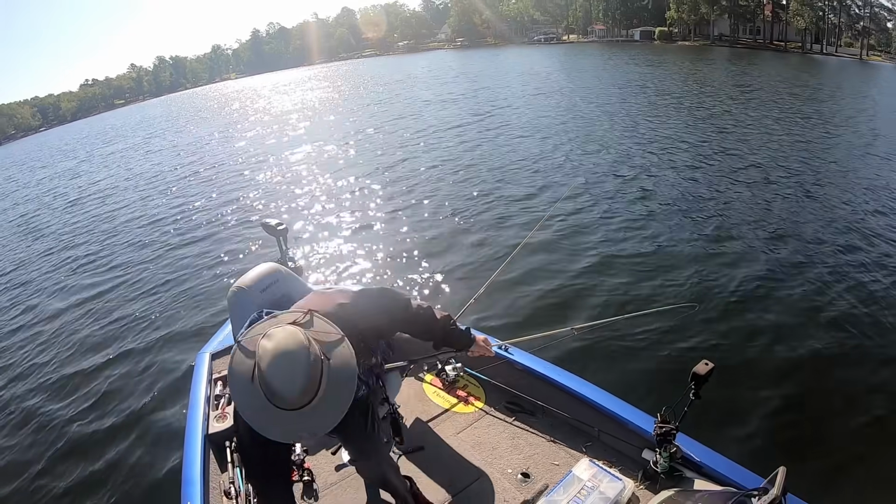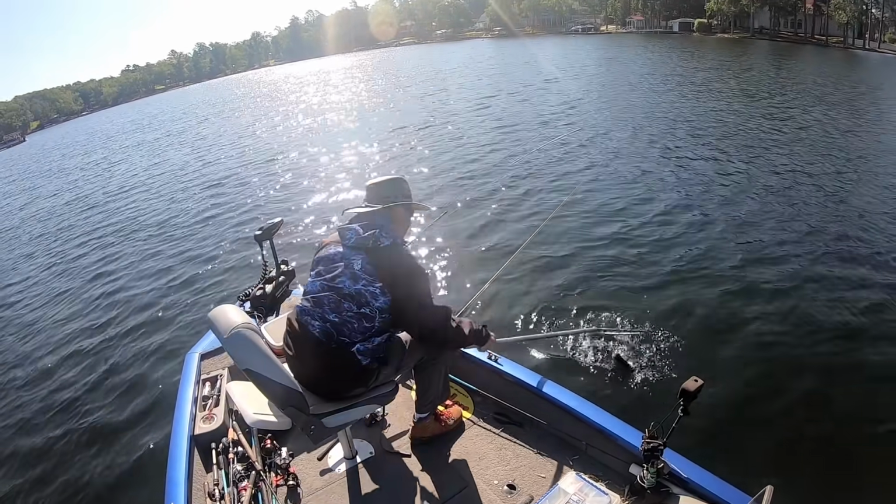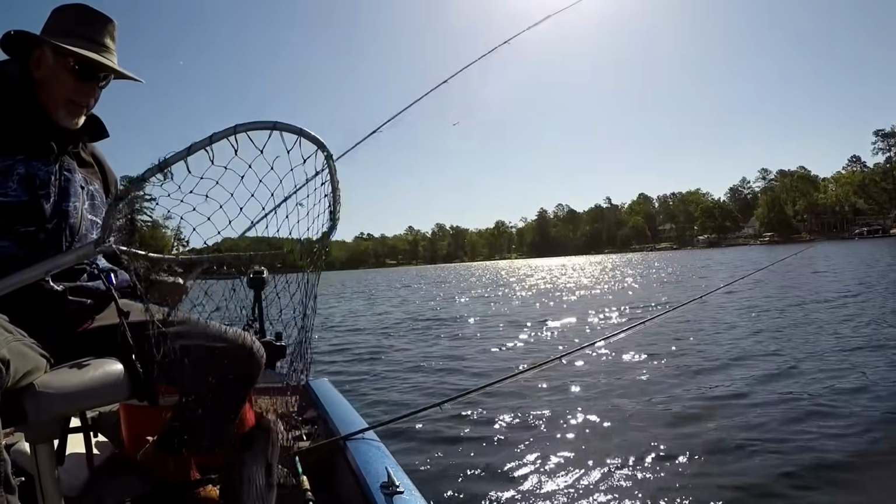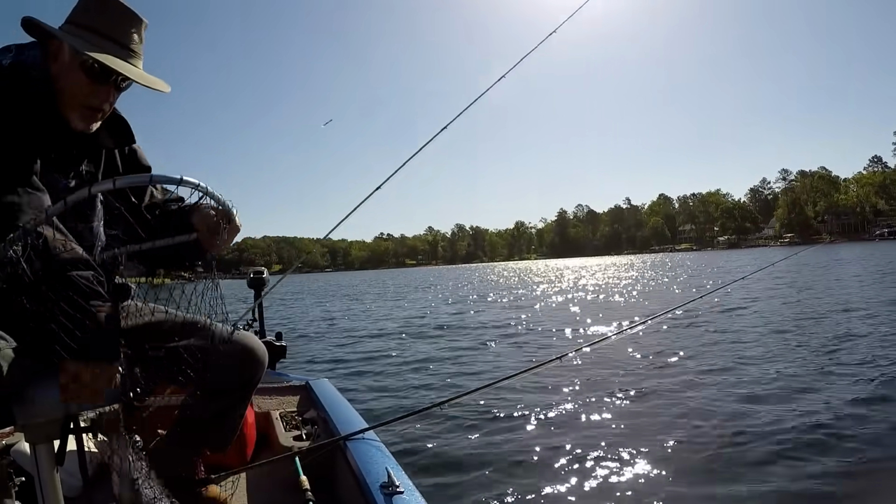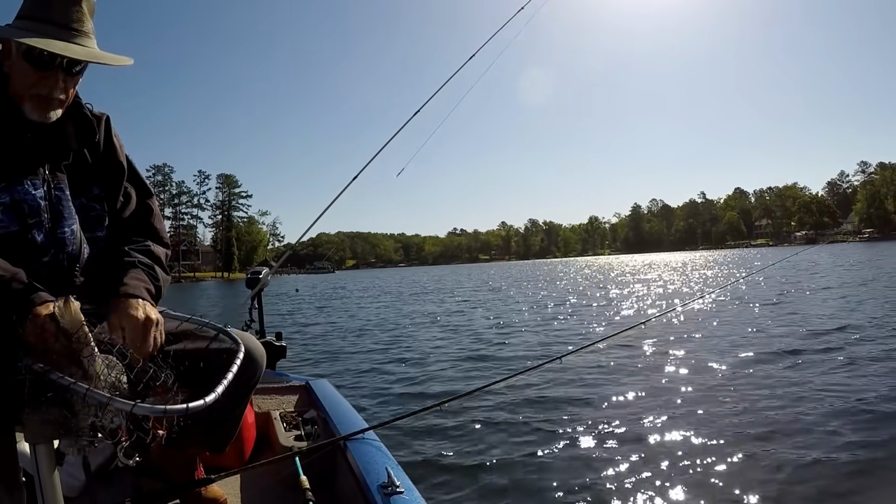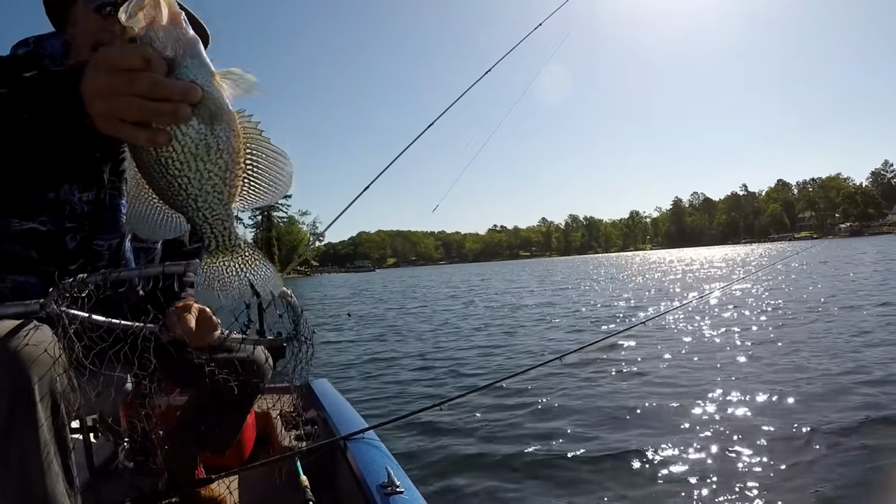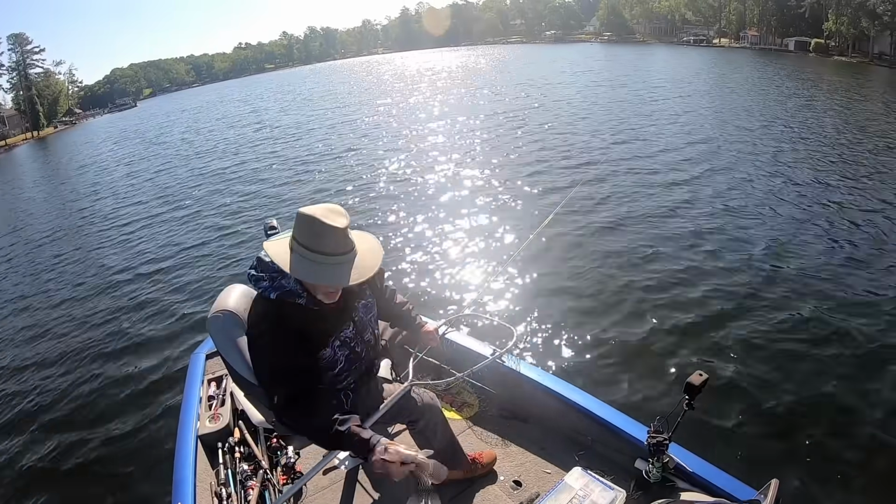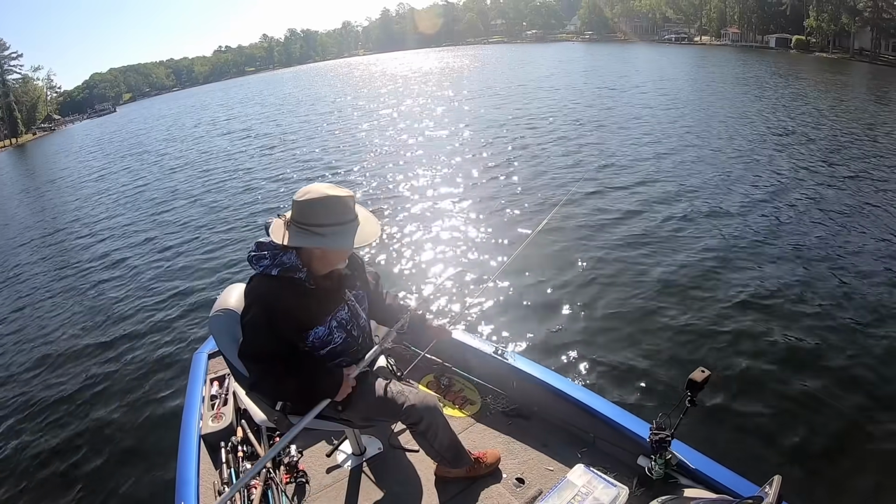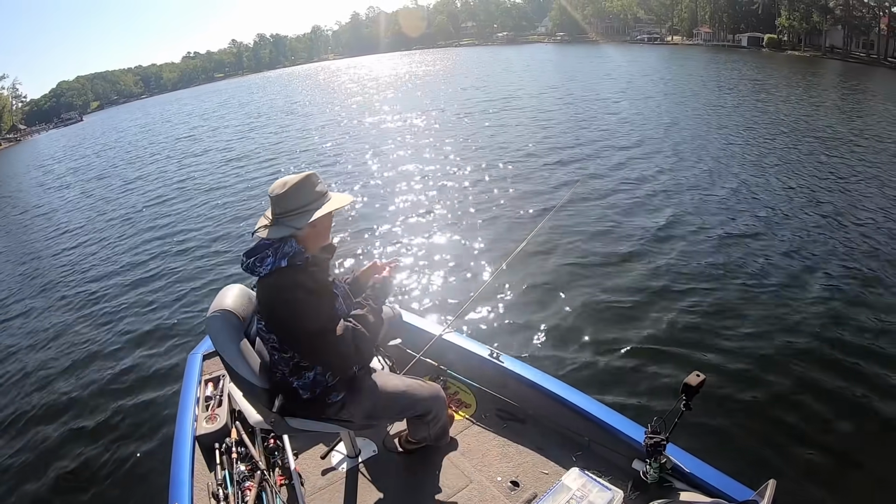There's a dipper. Get that doggone net out. That is a dipper. Look at that. Oh my goodness, that's a nice one. I'm a super dog Magnum. Huh? You can't beat May fishing crappies. I'll tell you that right now.